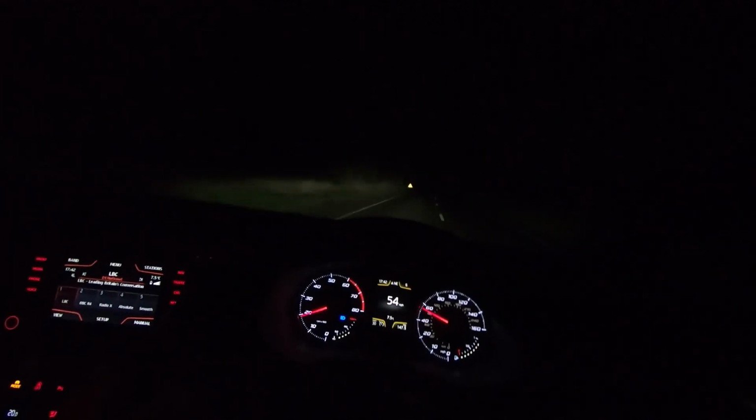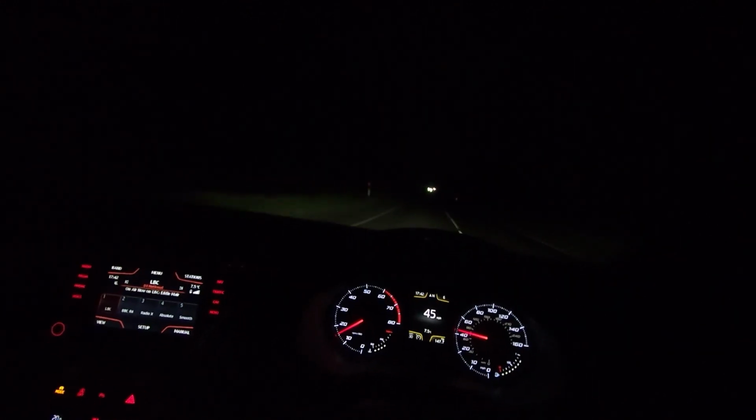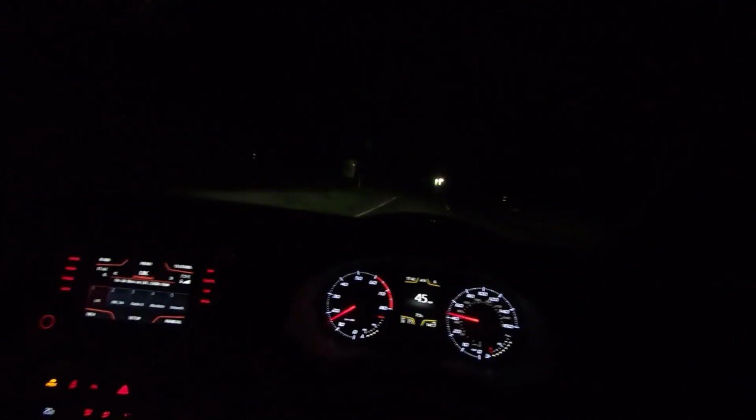It's a 60-mile-an-hour road. I'm allowed up to 60. However, I recommend driving a bit more slowly when it's dark, simply because there's a much higher chance of animals walking in front of you. And they do come out at the last second.